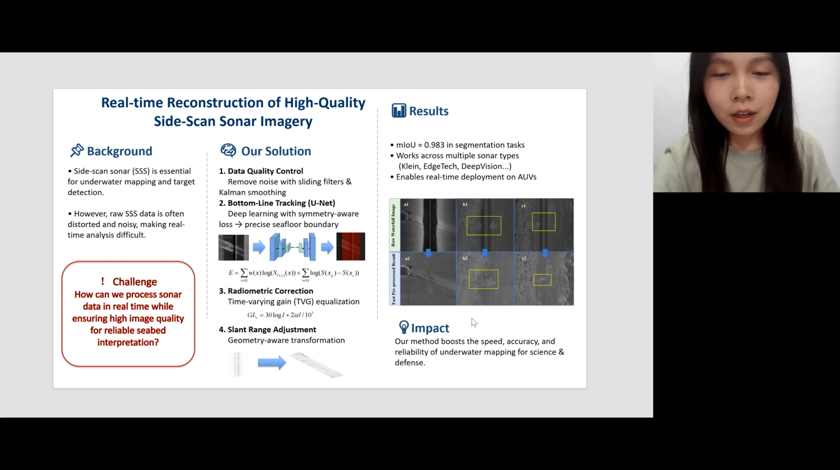Hi everyone! We still know surprisingly little about the ocean, mainly because underwater data is so hard to collect.